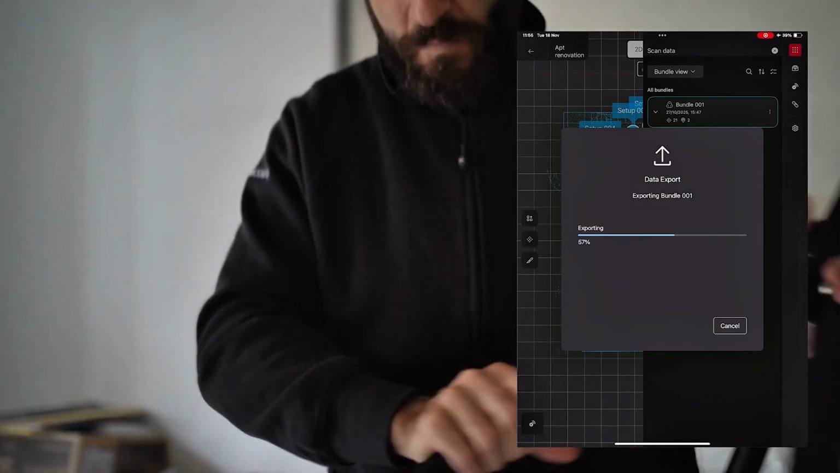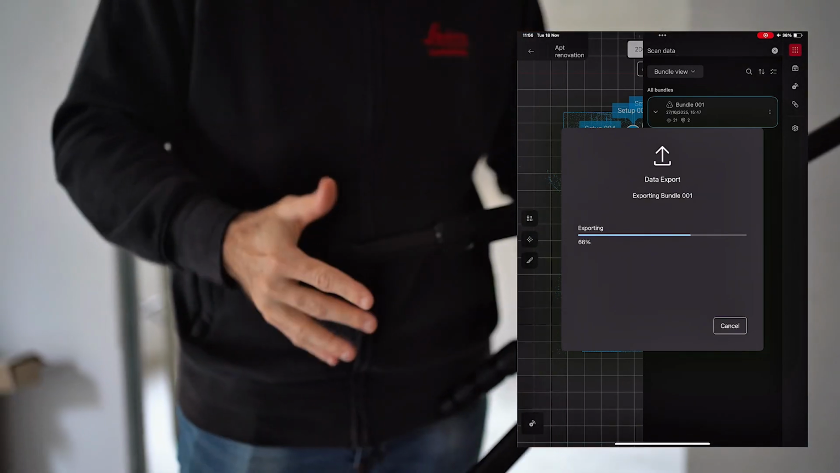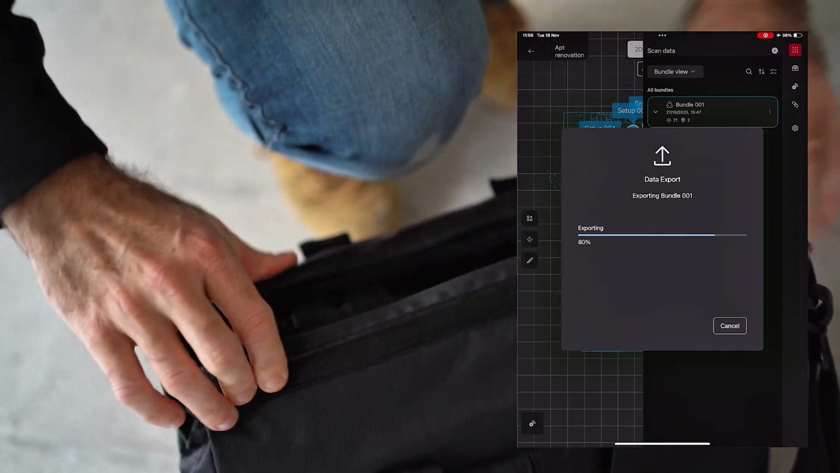That's how you use the BLK360 laser scanner. Efficient, fast, and ready for any site.